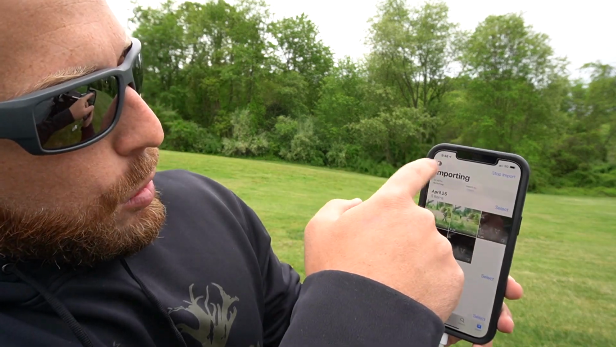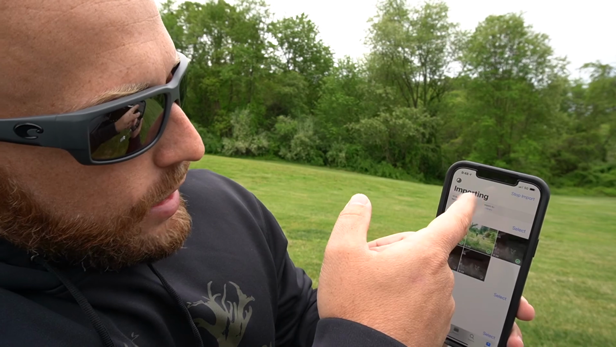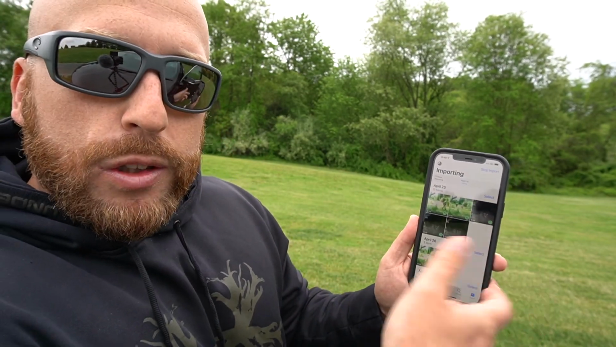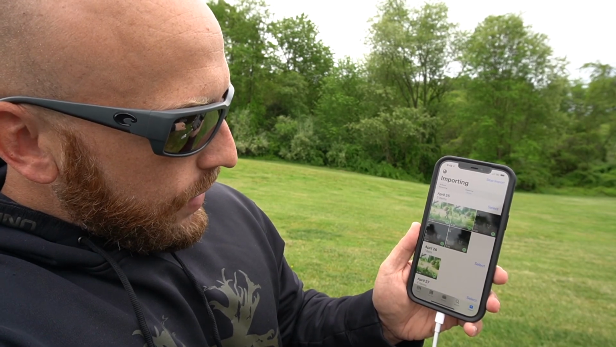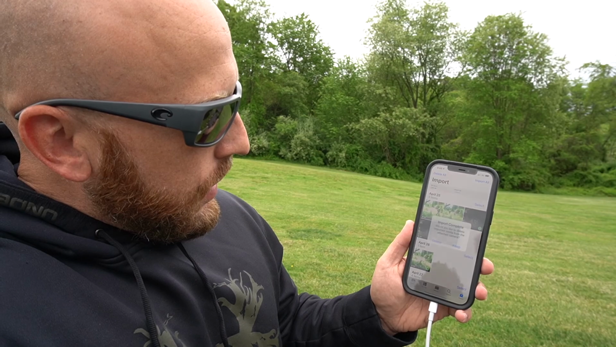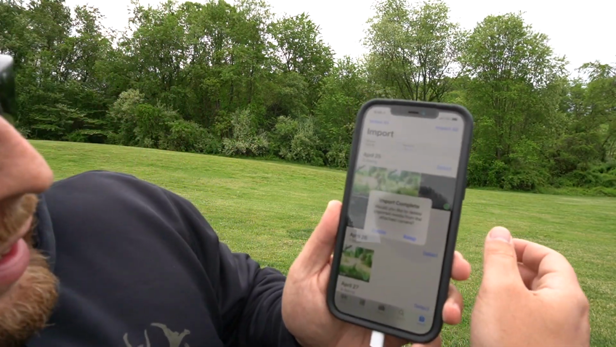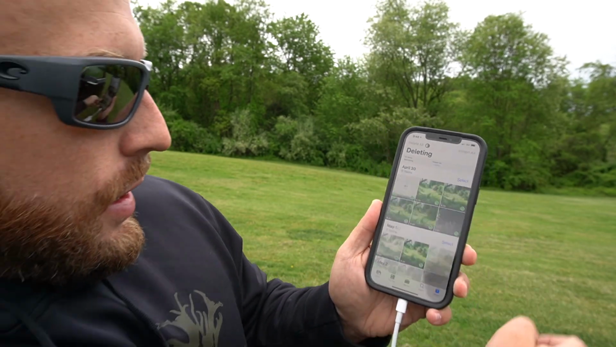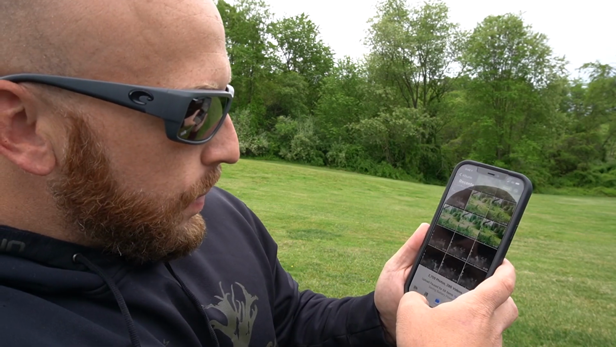You'll see that little circle going around. It'll let you know how many items are left. It's down to 20 already. If you got videos, it'll take longer because the files are bigger, but we don't have that many. So, alright, import complete. Would you like to delete imported media from the attached camera? Yes. Don't worry, it saved them all on your phone.